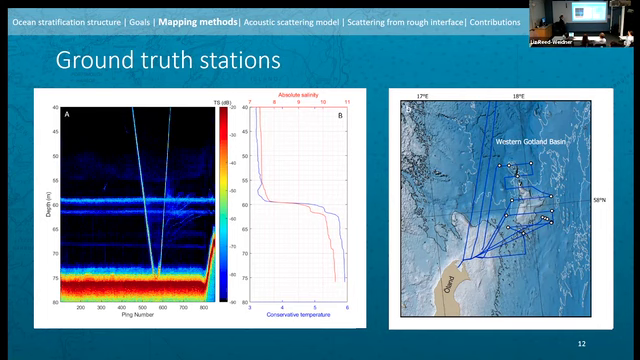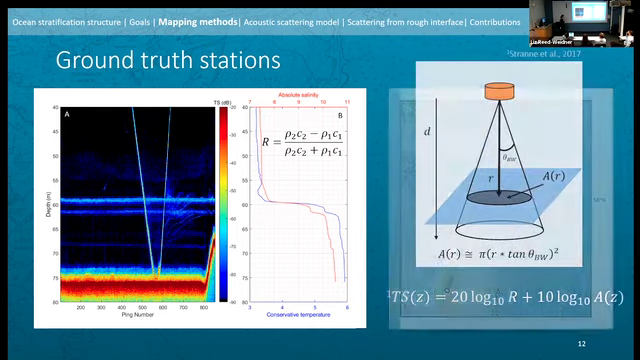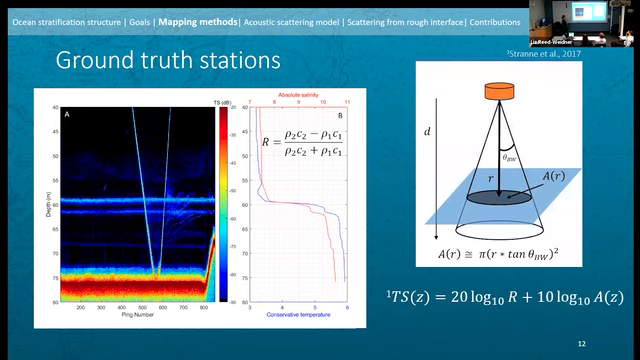So in order to directly compare these data sets, we computed the plane wave reflection coefficient. This is a measure of impedance. It's a measure of the medium. So when medium properties change rapidly, we expect to see a large value here. In order to extract this value from the acoustic data, I used a simple acoustic scattering model defined in Stanton et al.